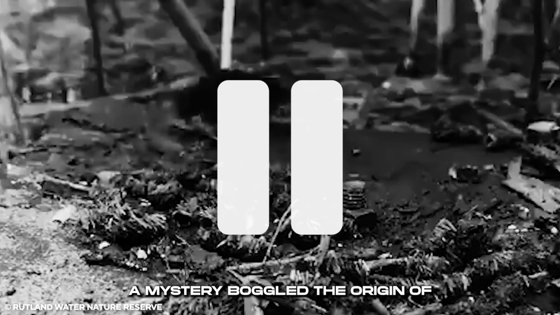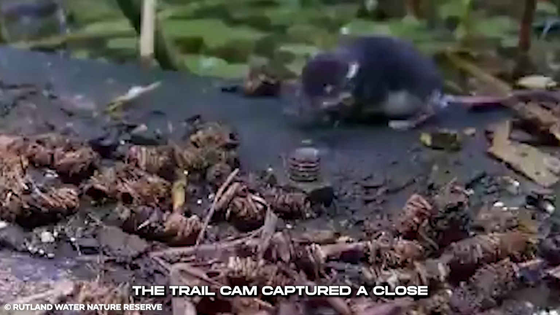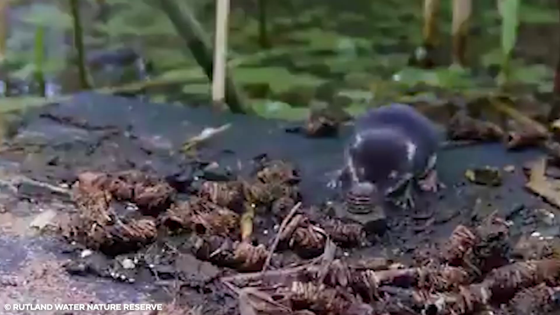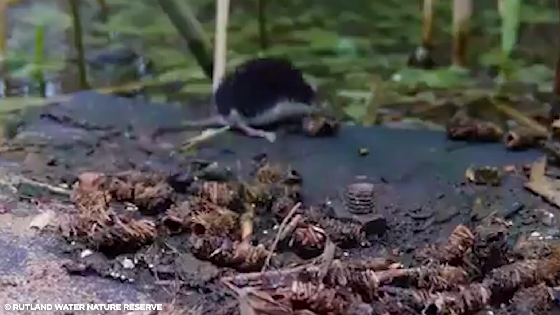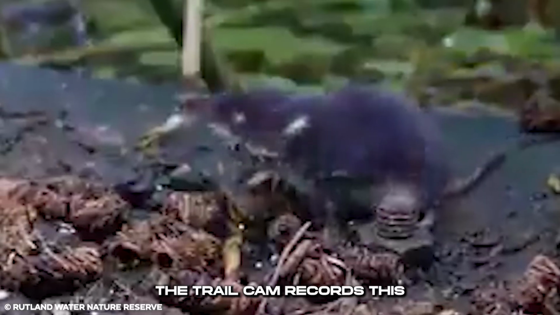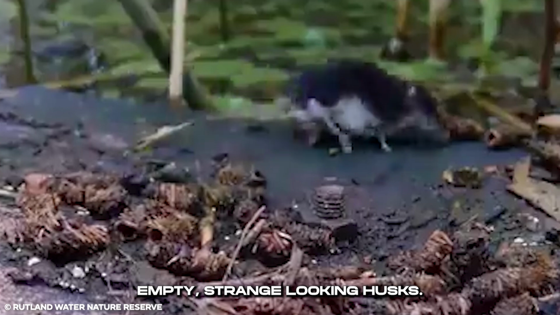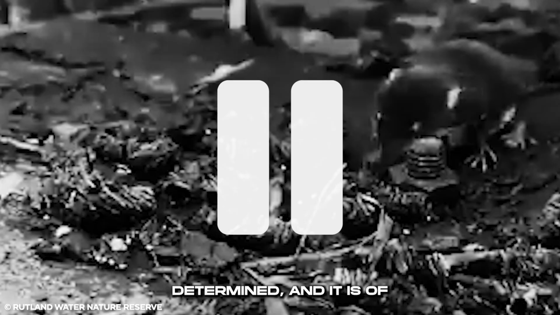A mystery boggled the origin of strange, goosebump-worthy objects. The trail cam captured a close-up of what this might mean. The trail cam records this water shrew as it flits about a wooden surface with empty, strange-looking husks. The husks' origin can't be determined, and it is of much interest to the shrew.